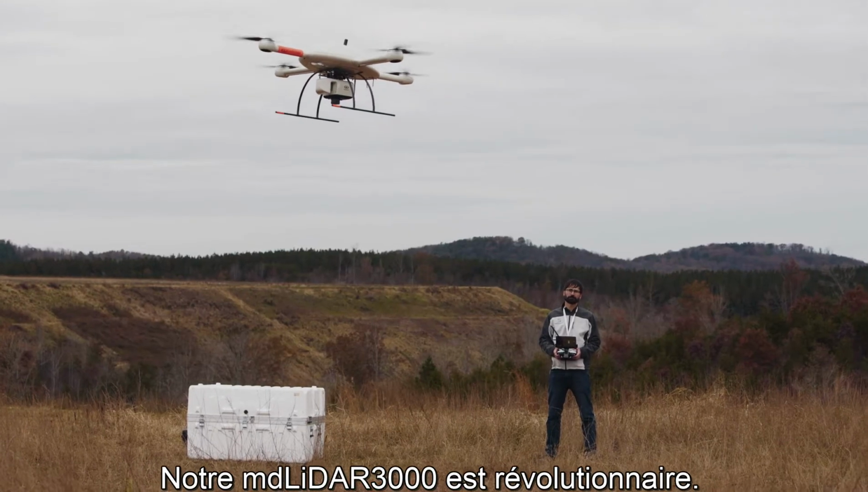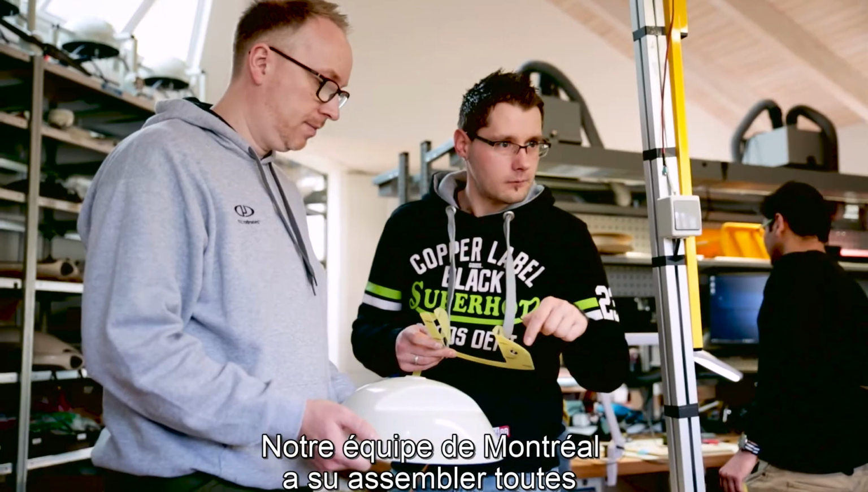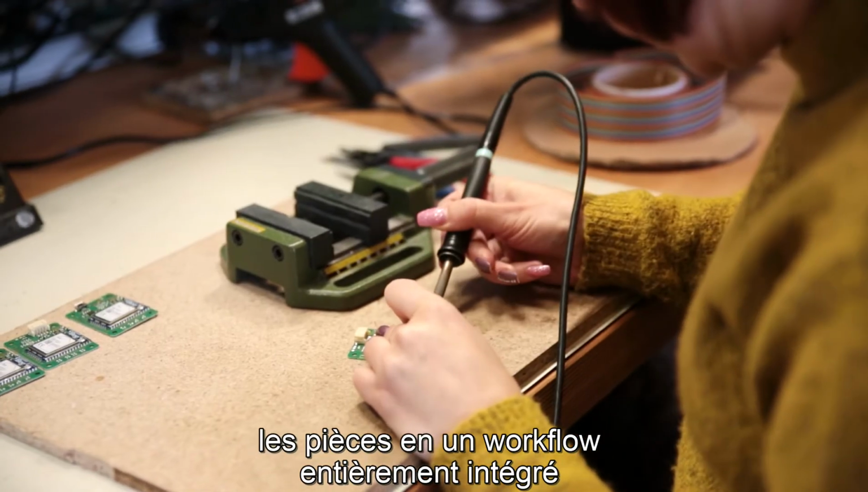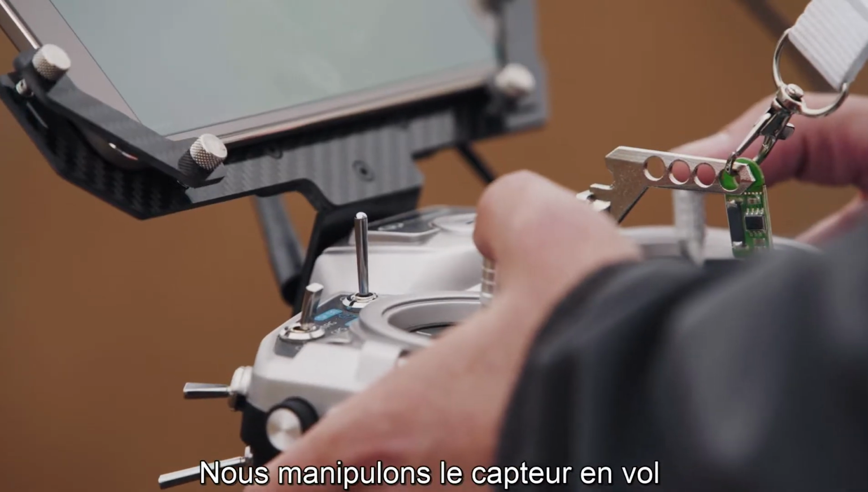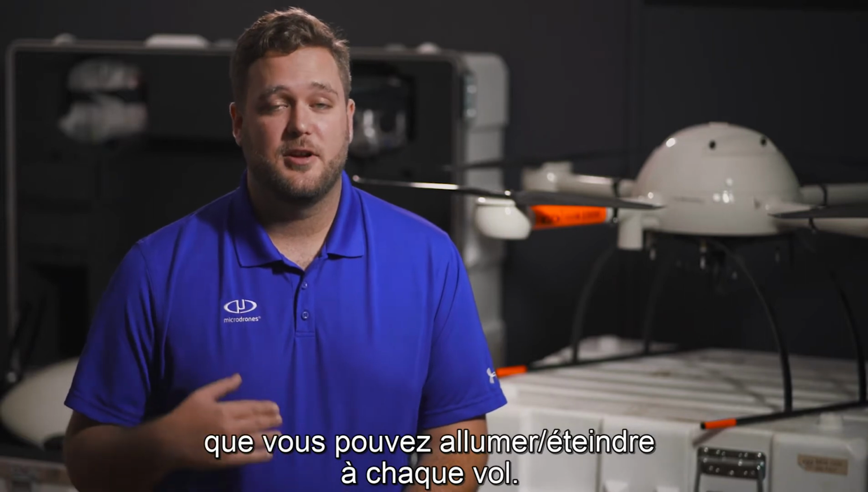What we've done here with our mdLiDAR3000 payload is pretty groundbreaking stuff. What our mdLiDAR team in Montreal has done has been able to integrate all of these pieces into one fully integrated workflow that allows you to get feedback from the sensor in real time when you're flying. We're actually manipulating the sensor in the air by the drone, so at the beginning and end of each flight line, you're turning off and on the sensor.